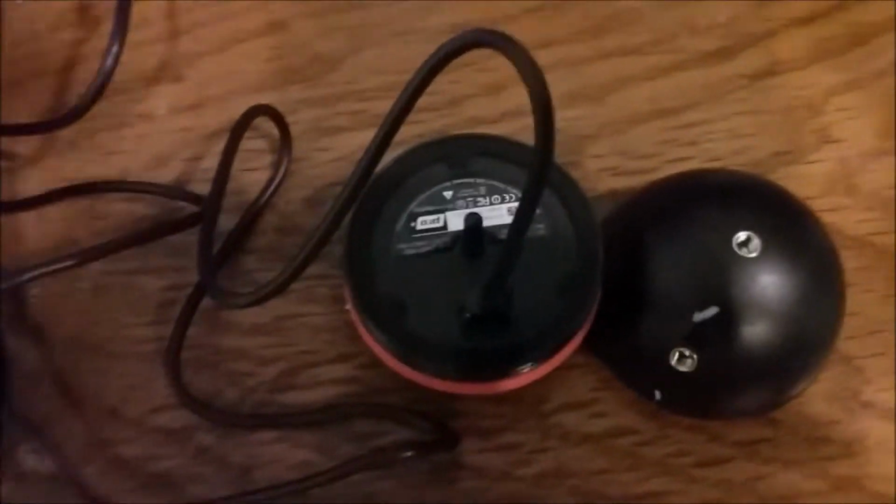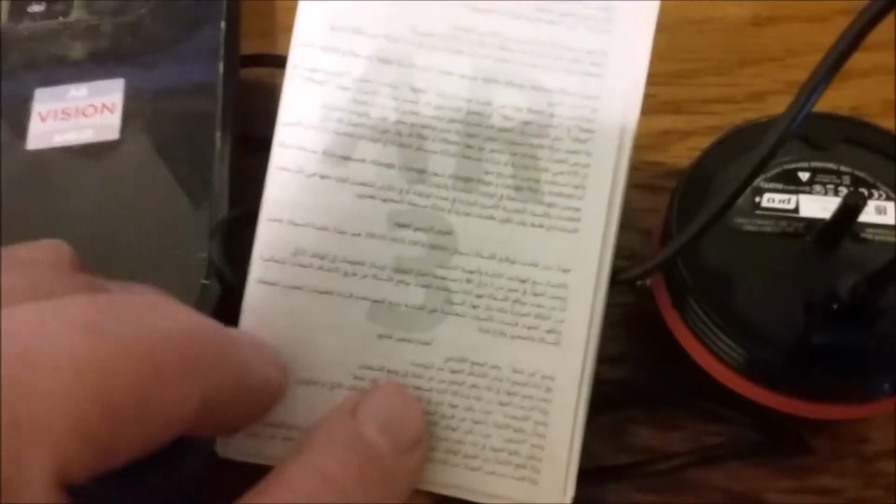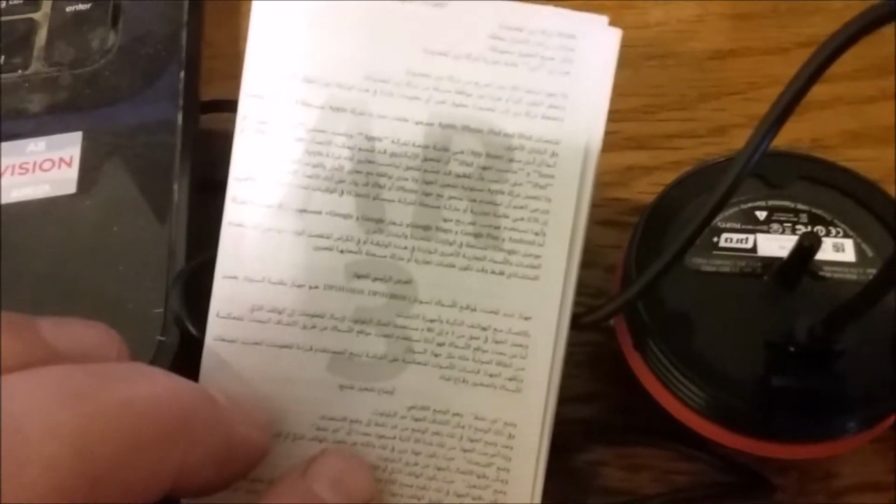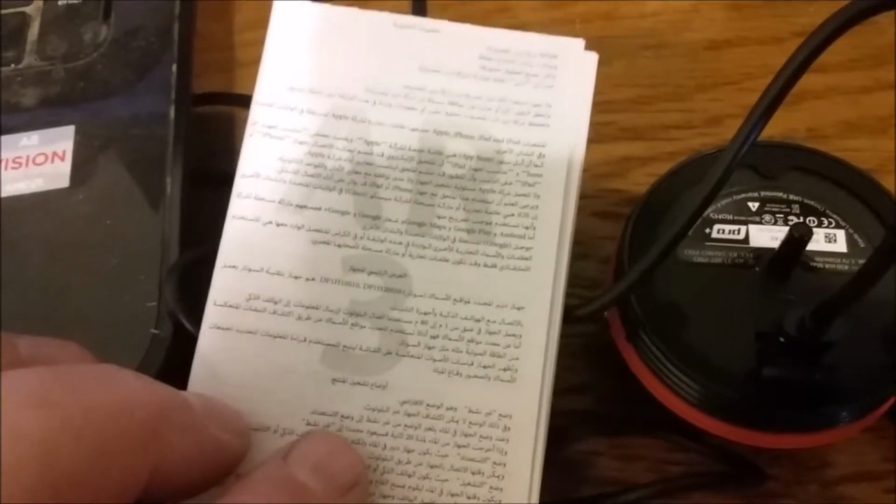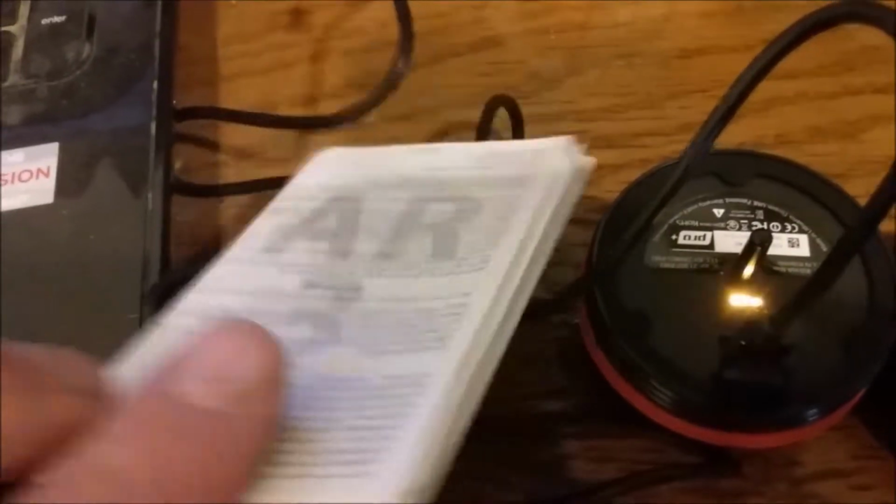One thing I figured out pretty quickly is that this was designed for young people. The reason I know that is the writing on this is so damn small that I'd have to read it with a magnifying glass. Interesting. And it comes with a nice little pouch.